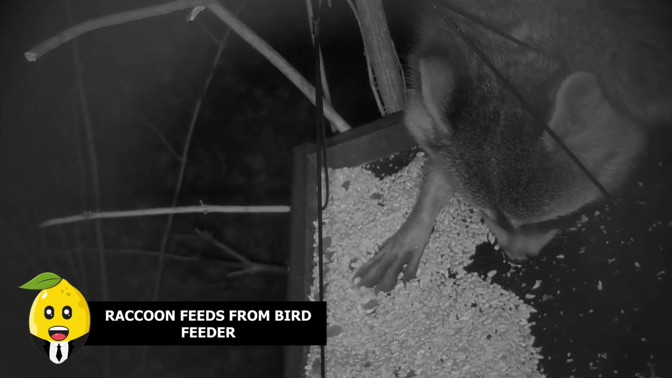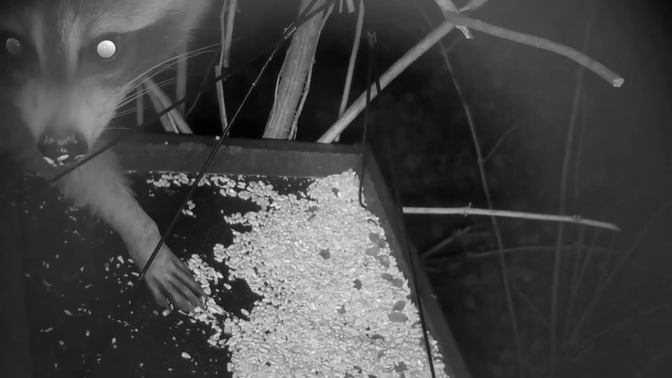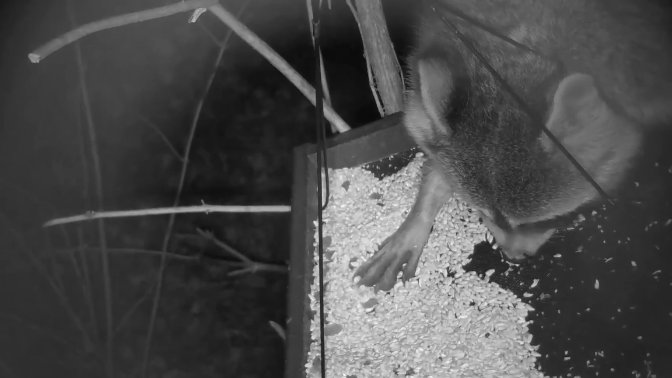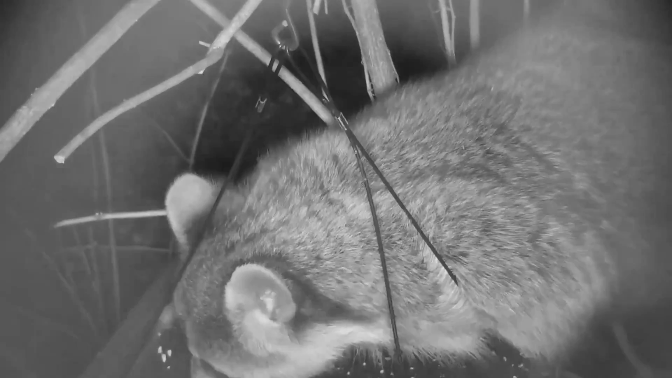Raccoon feeds from bird feeder. In this clip, a trail camera captured footage of a raccoon reaching out onto a bird feeder hanging on a tree while dangling upside down at night. The raccoon chomps down on the leftover raisins mixed into the sunflower seed. Whether the food is of the birds or animals, these raccoons surely don't care.